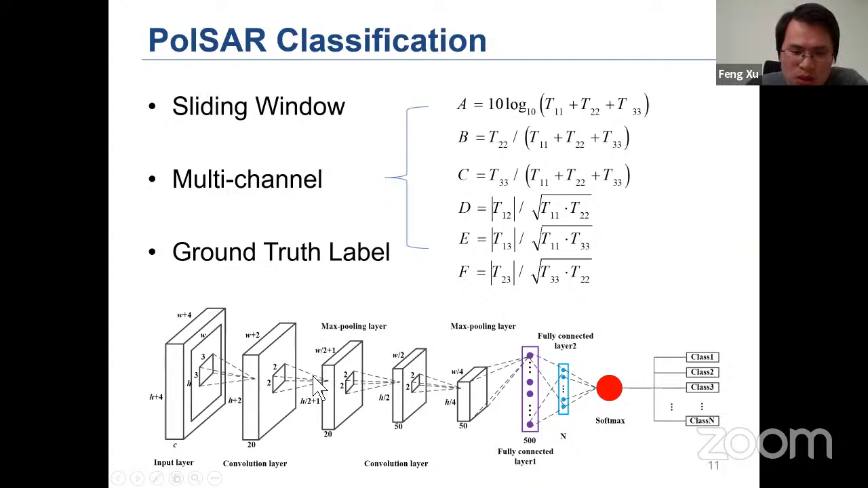In this work, we directly used a very simple, I think 6-layer, convolutional neural network. This part means convolution layers, and this part means fully connected layers. And we did very little processing.